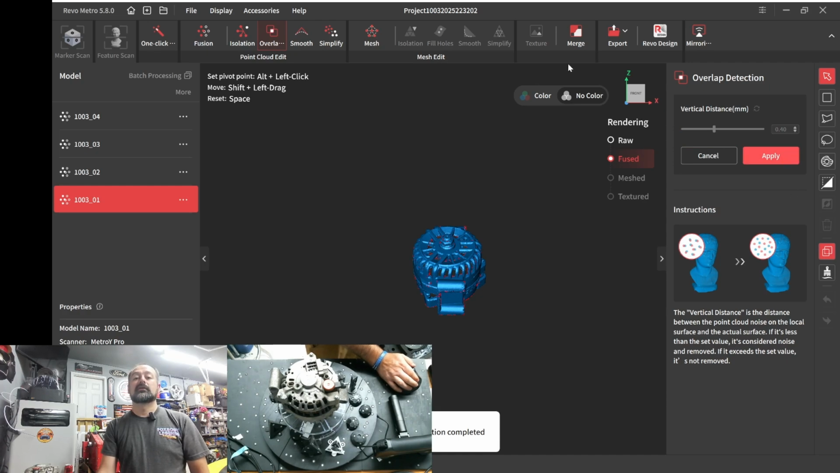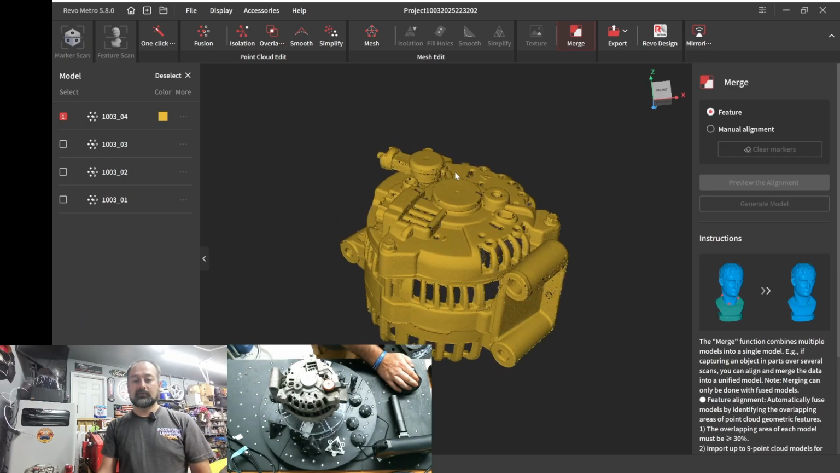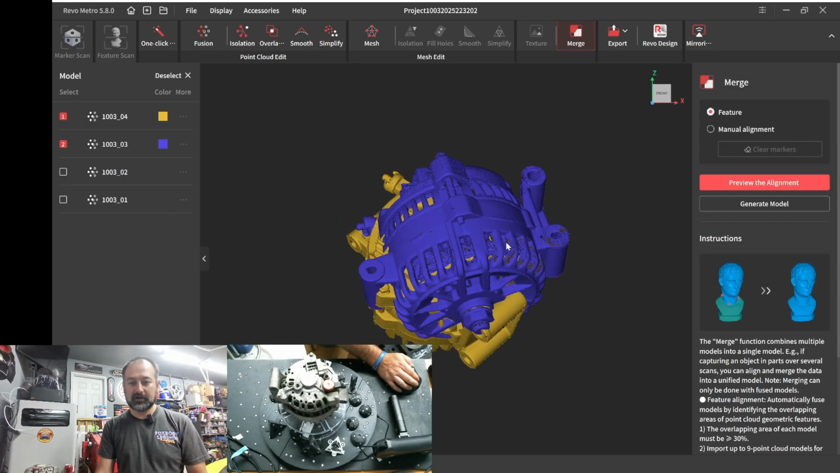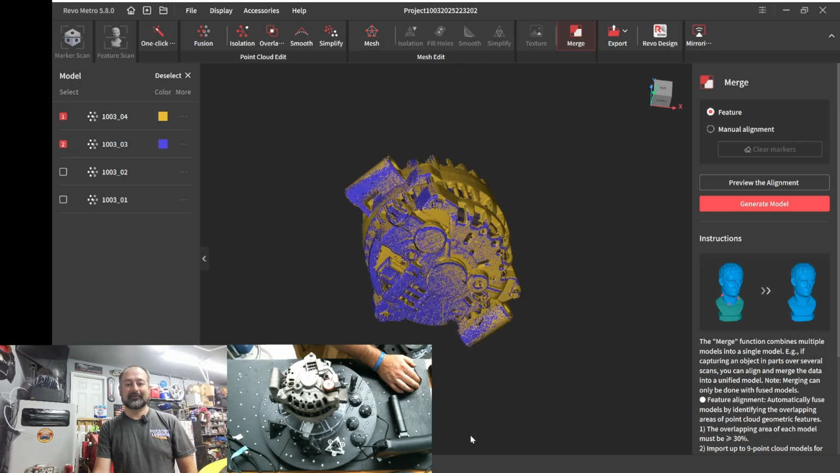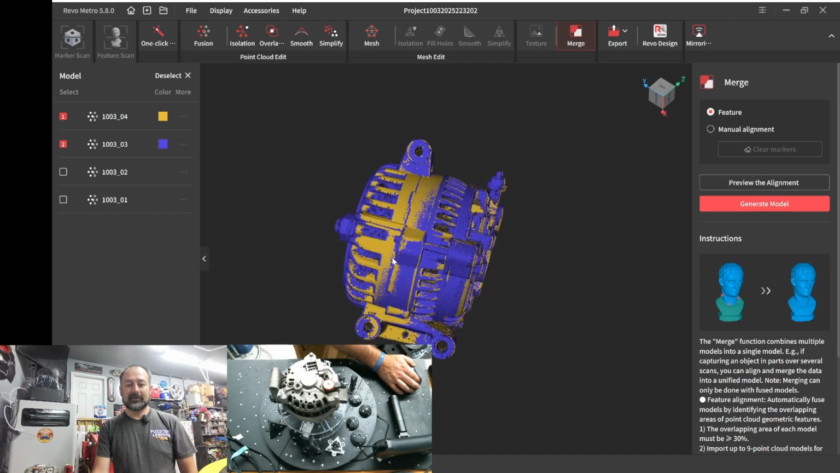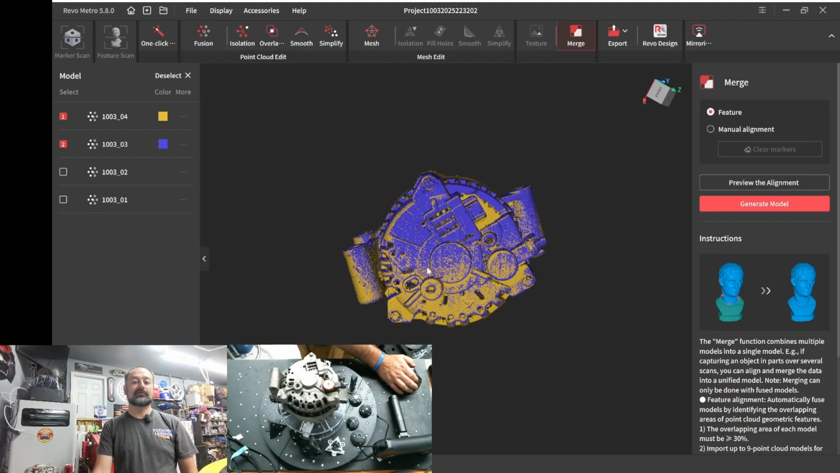Okay. Now let's go ahead and merge. Now we should have enough data for it to recognize. So I'm going to try to do a feature alignment. That might not work, but let's try. You can do a manual alignment, but if you play with it enough, you should be able to get a feature alignment. If we have to do a manual alignment, we'll do a manual alignment. See there, it recognized enough data to capture that. Look at that. Pretty much got the whole case with just those two scans.